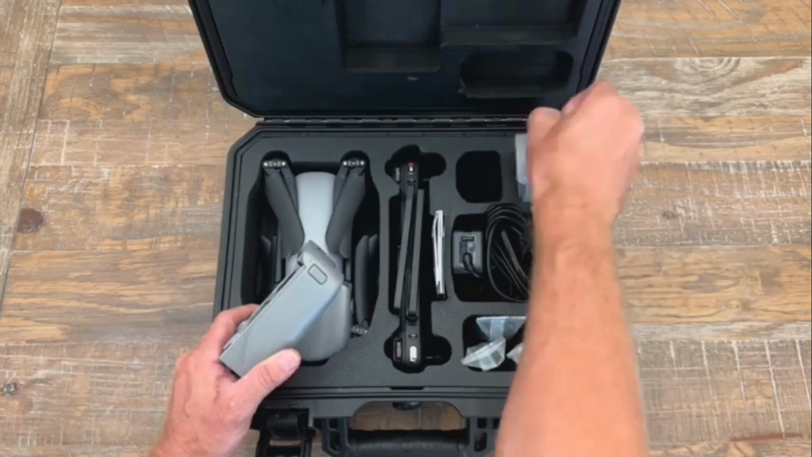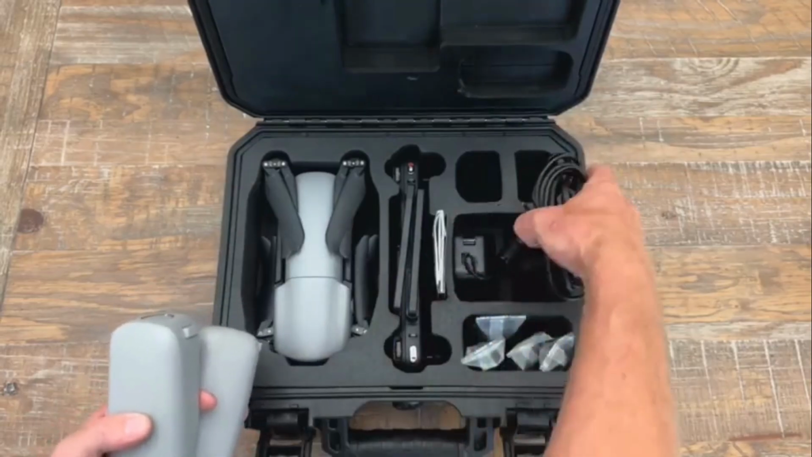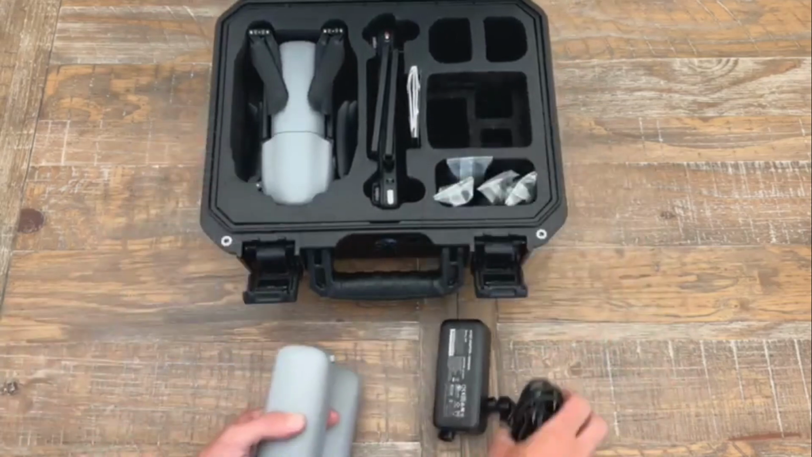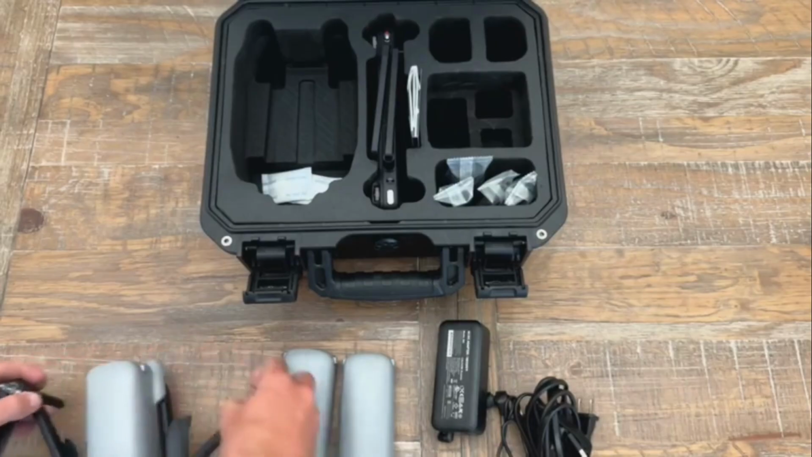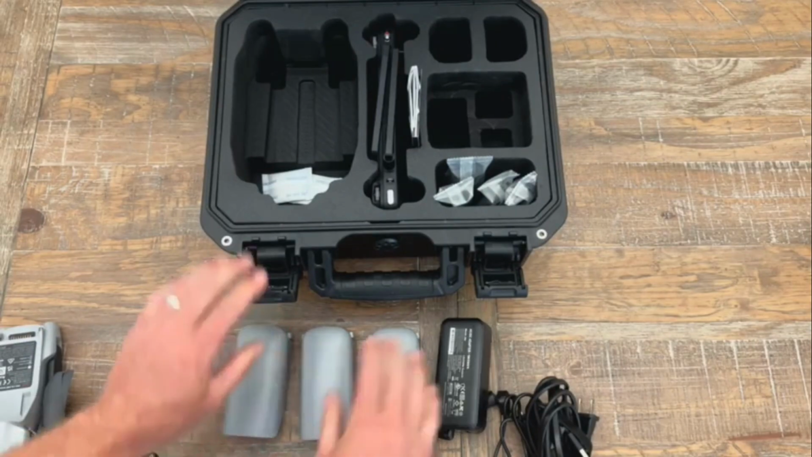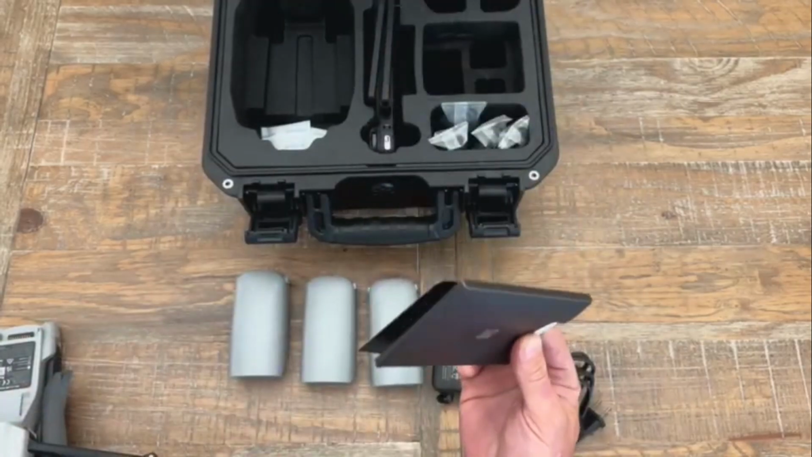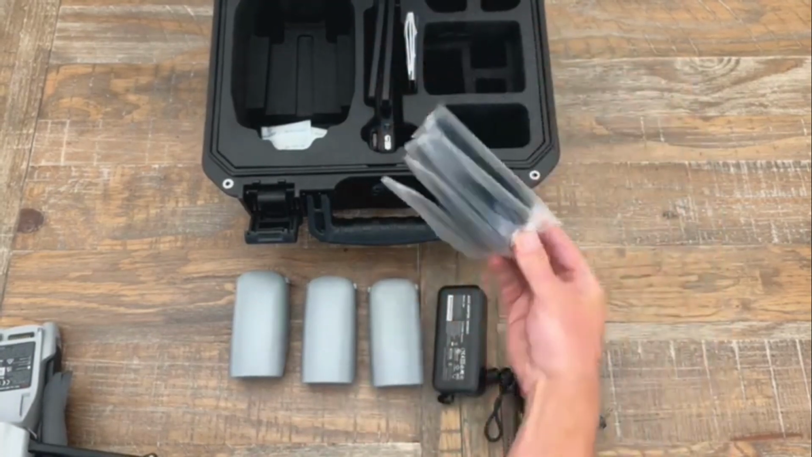So in this kit here, which is the medium kit, I believe we call it the plus kit, I'll have to double check on that, we've got charging components. We've got the drone itself. We have 3 batteries in total. It also comes with some instructional materials. Then we've got extra propellers.